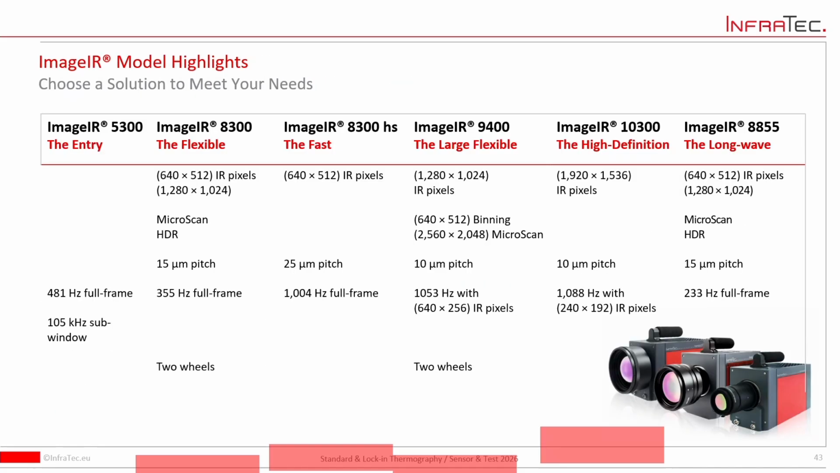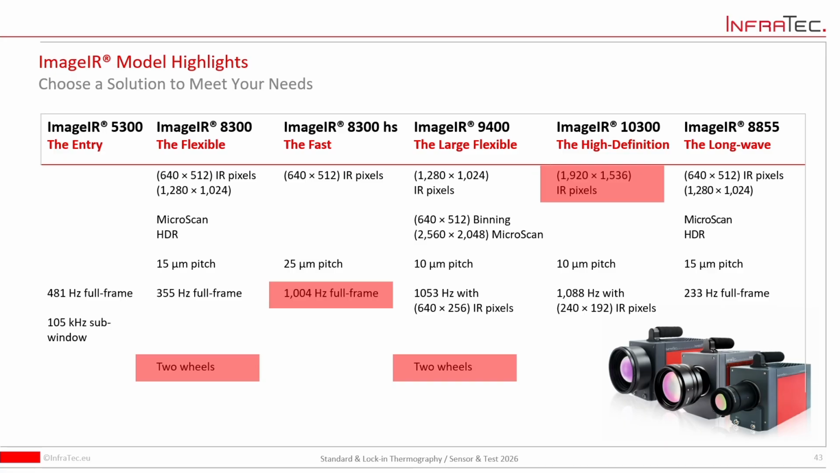And in addition, we offer high-end systems. If you want to work with high frame rate, with high resolution, or if you want to work with a microscope with high resolution, we offer different cameras with different detectors inside, with different frame rates and so on, whatever you would like to do. But everything is being handled with our single software.